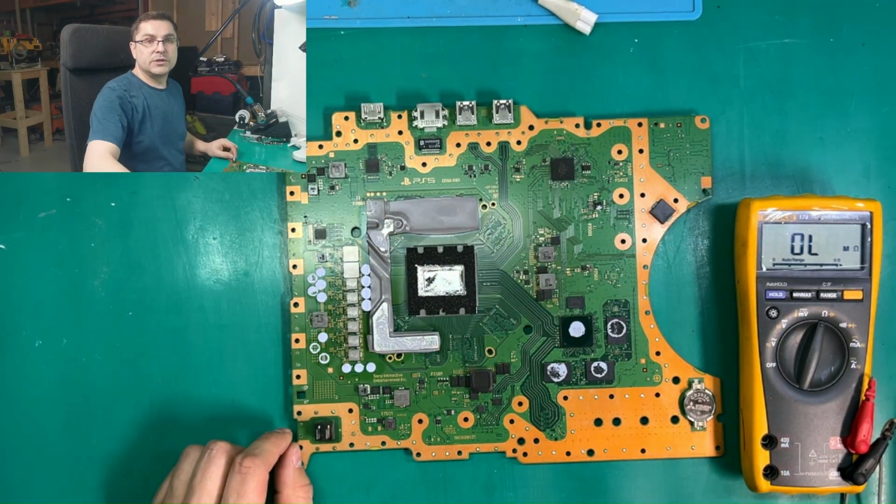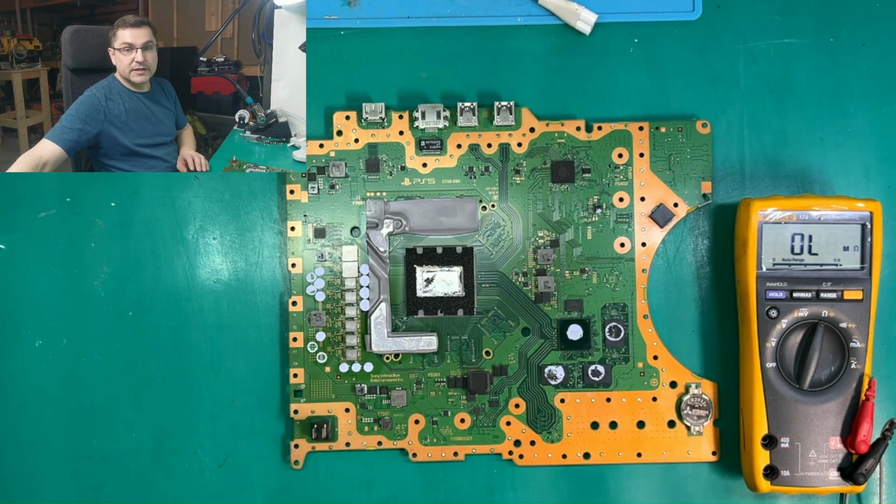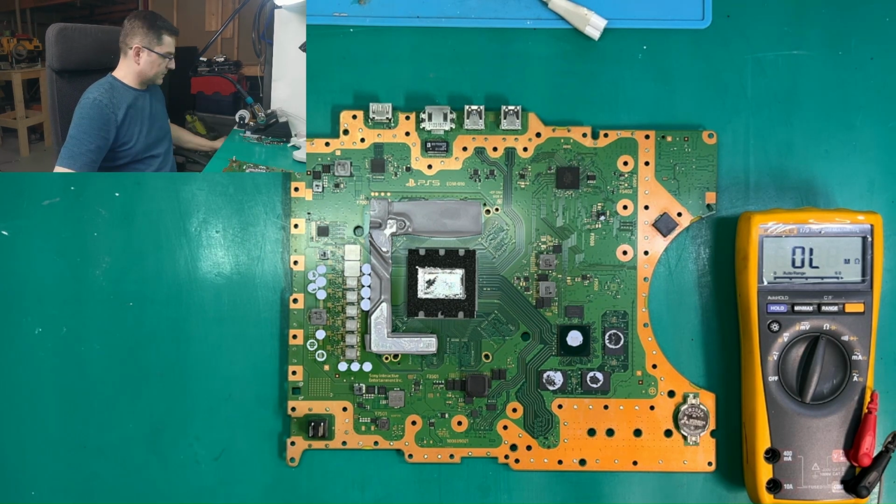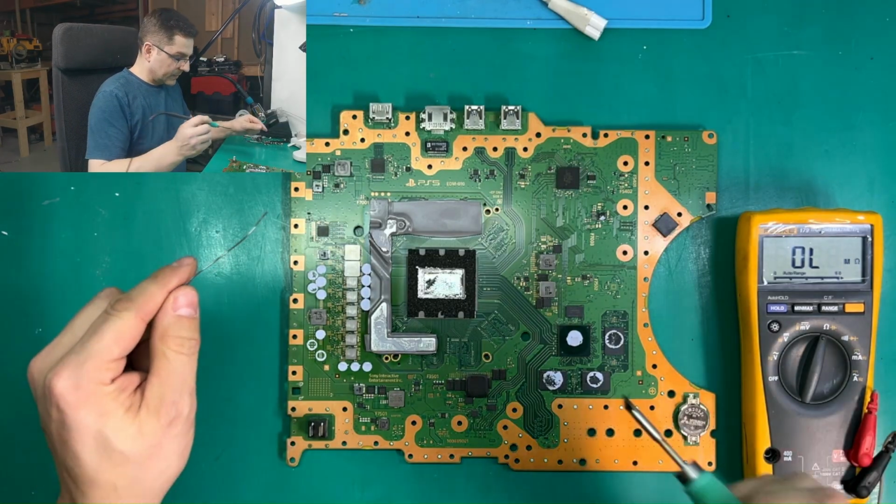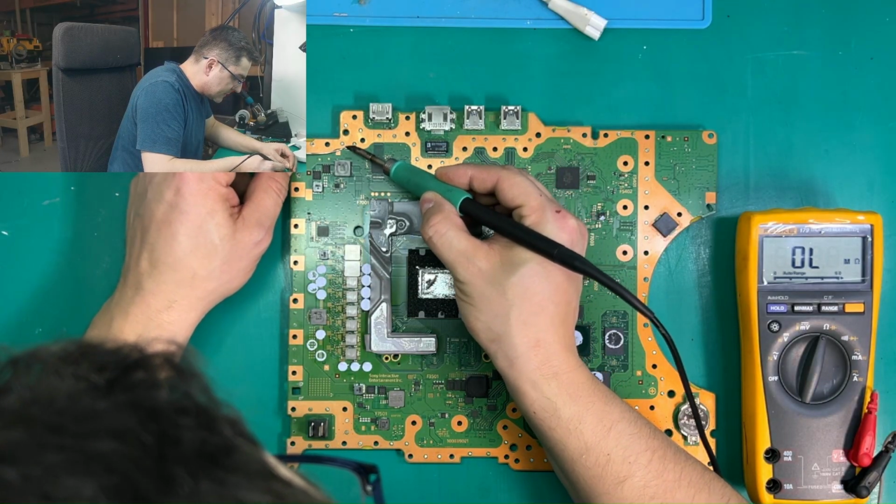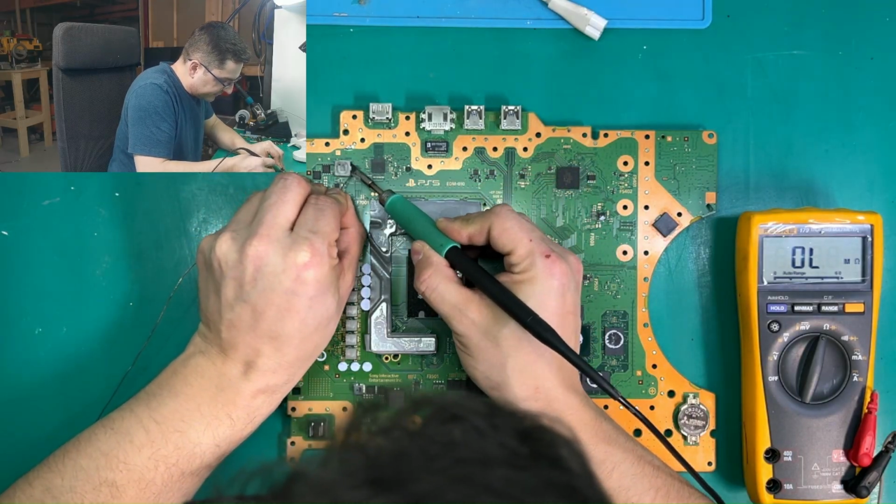So we're going to use a voltage injection method. We're going to inject 1 volt with, let's say, 2 amps, and we're going to use a thermal camera to find out what's shorting out on this PCB. So now let's solder our wires to the ground and that 5-volt rail. We can grab our ground anywhere here. Let's solder here, and let's solder to our 5-volt rail.